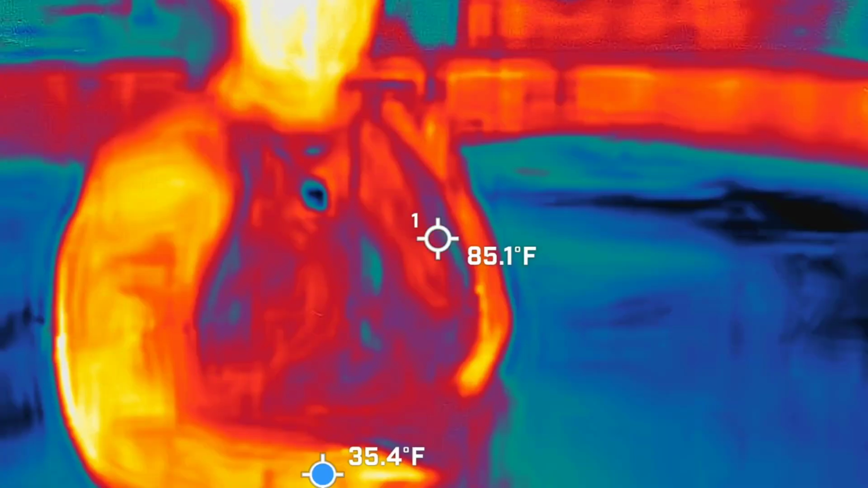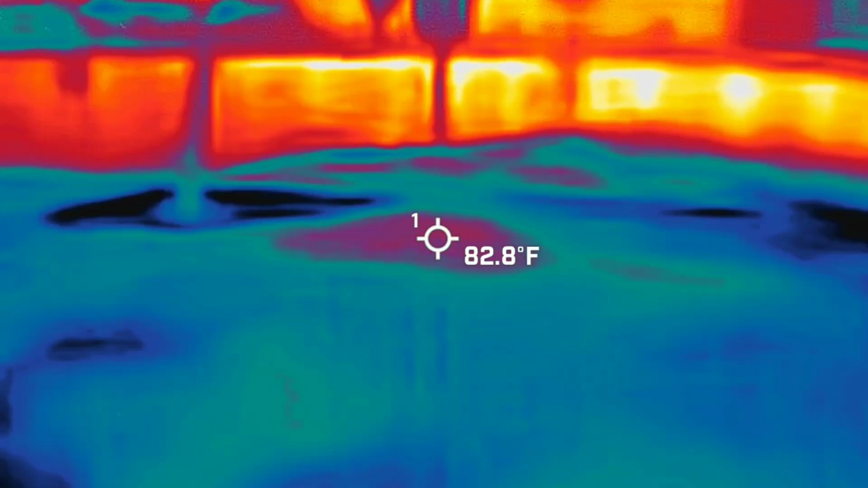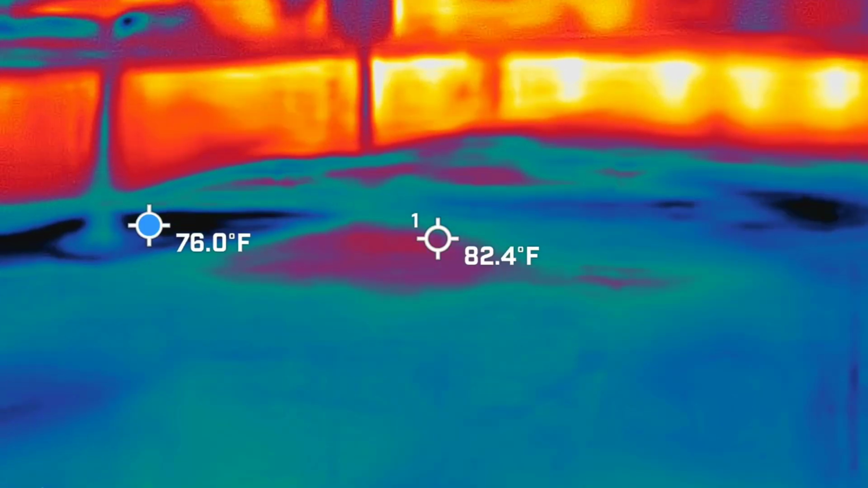You should take pictures where it's going off. Just no cars or people.